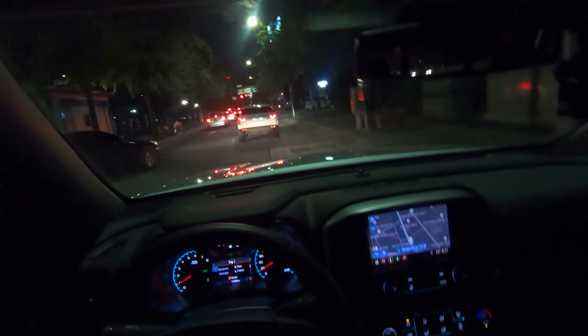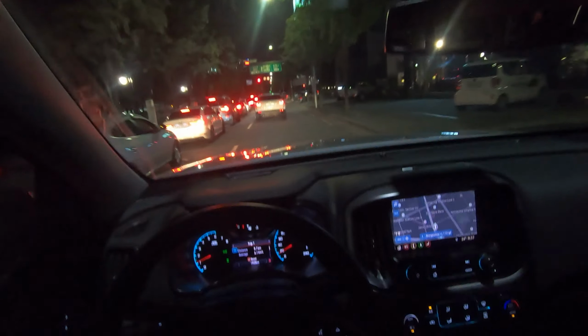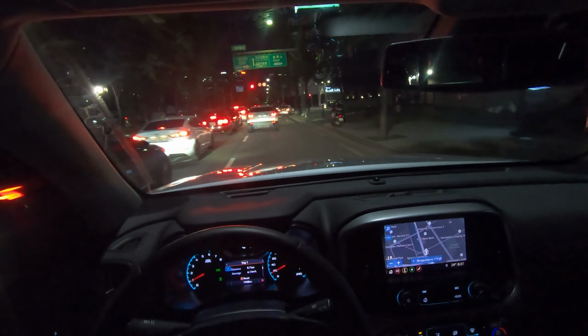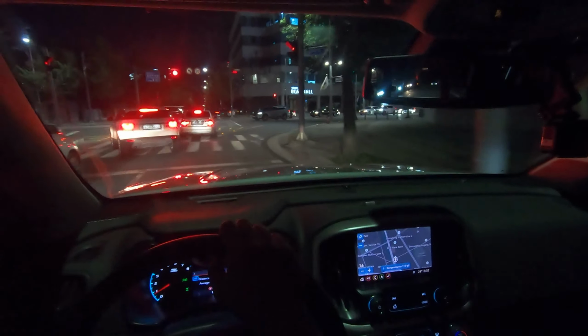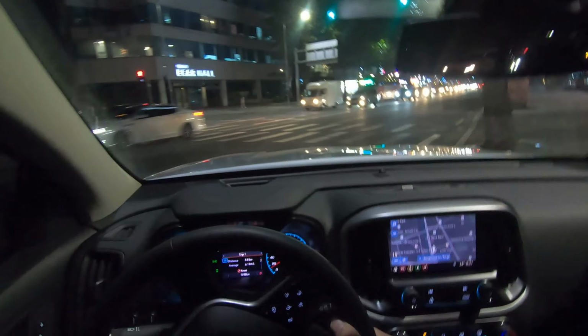So will people buy this Colorado here in Korea? Well, if they need to, yes. If they're working on construction sites, or for recreational or business use, they will buy it, because right now we don't have any option other than Ssangyong pickups or Hyundai workhorses.